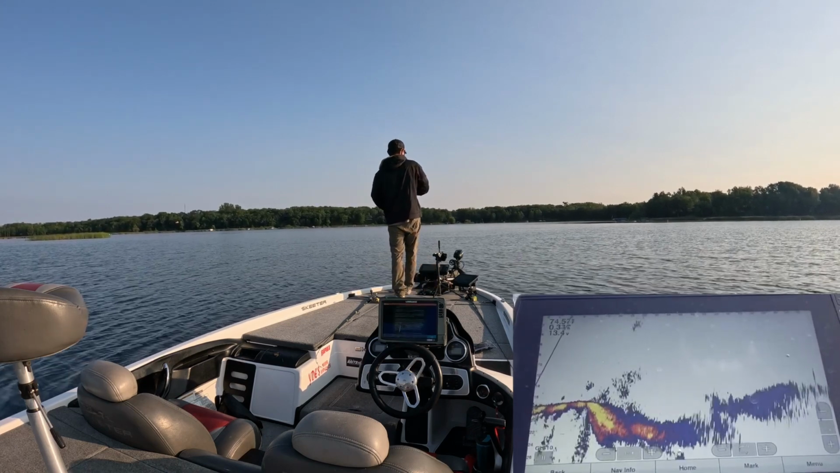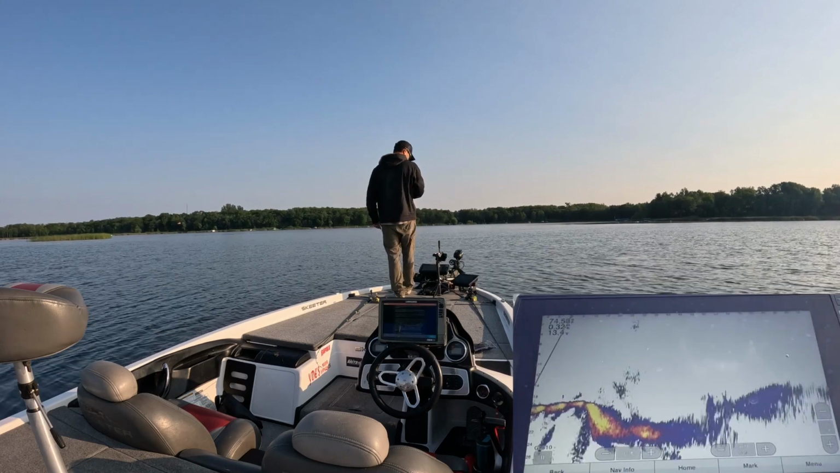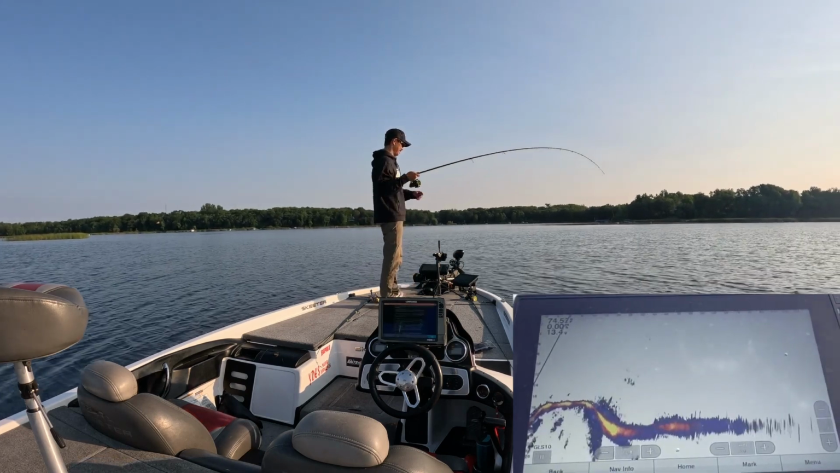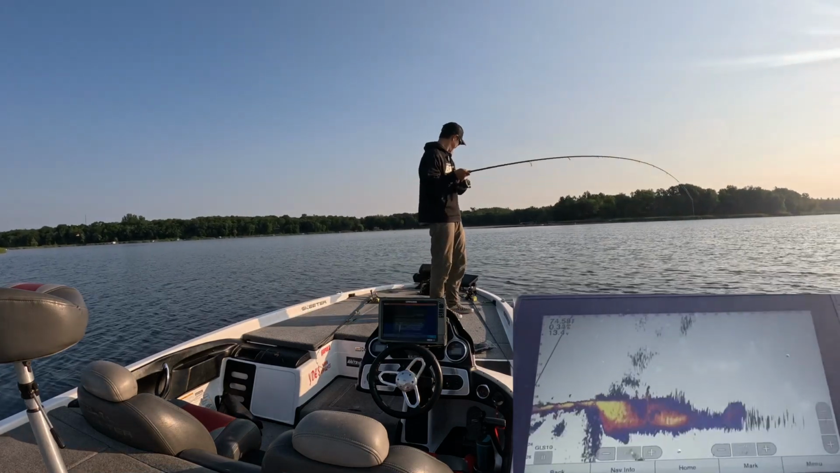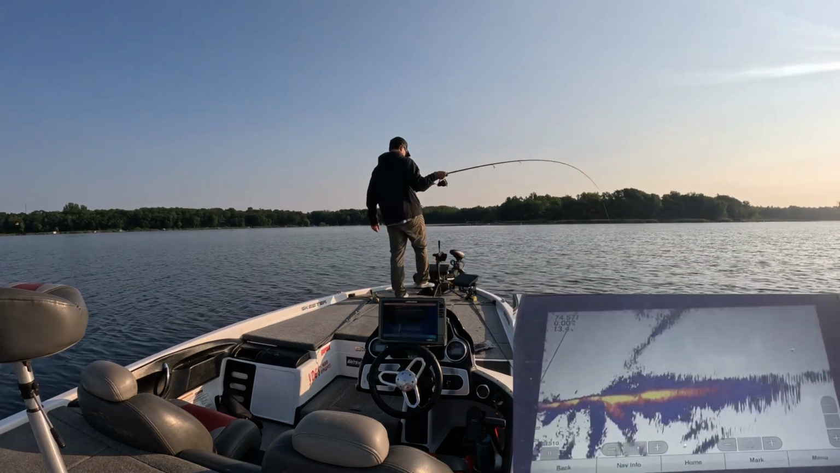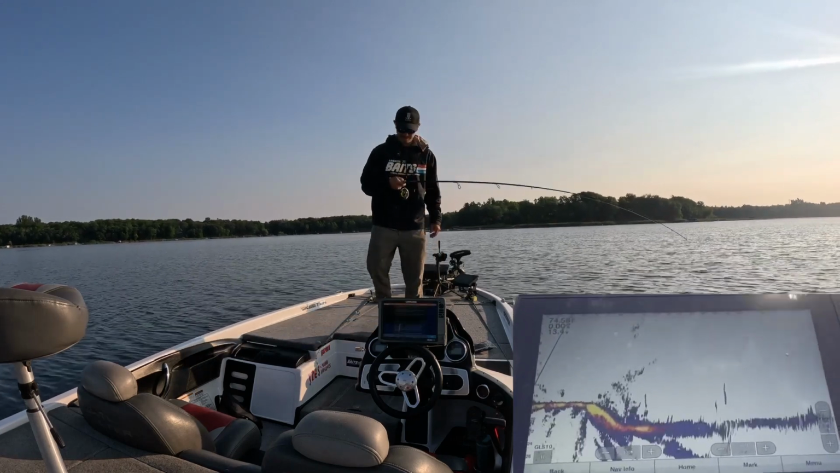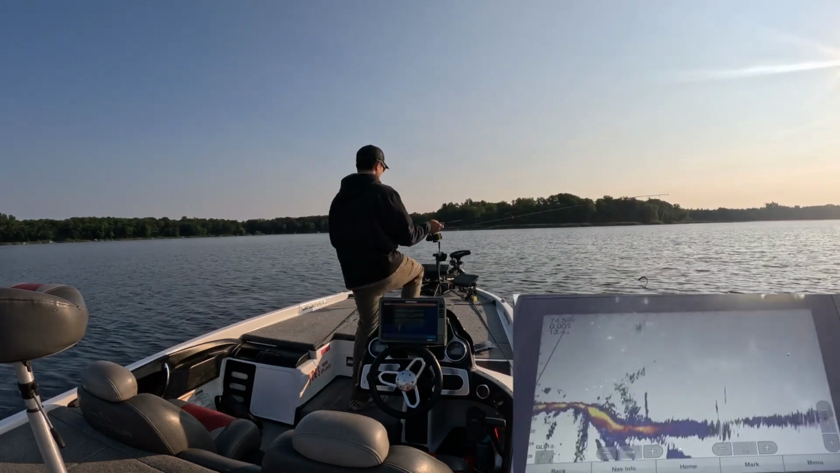This one might actually be a decent one, because he doesn't want to come up. Yeah, he's not bad. Oh, he spit it. He's only a 2-pounder or so.